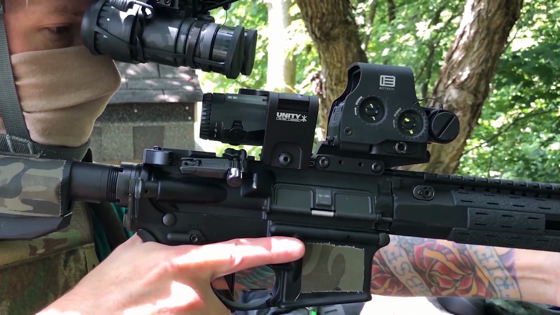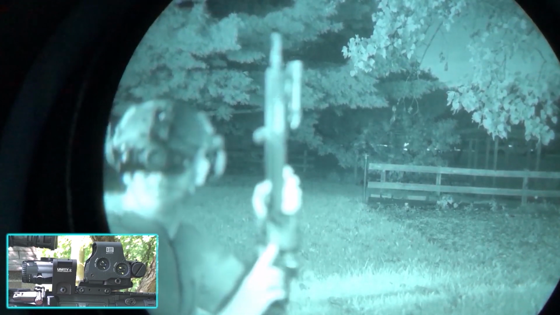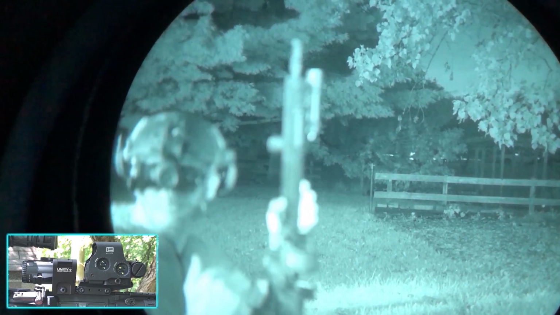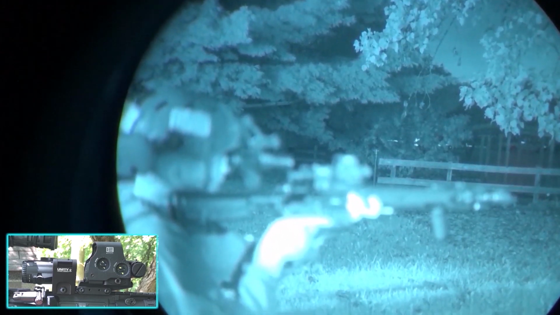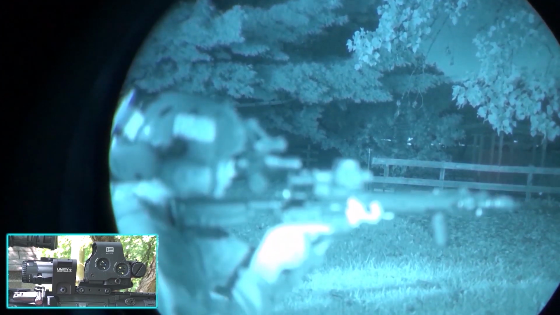Now the EOTech EXPS3 on a Unity riser with the flip-down magnifier from Unity attached, to see if it hinders the nods in any way while mounted. I'm going to see if there's a real big difference between the night vision button on the EXPS and just running it on the lowest setting. First, I'll start with the lowest setting because we can immediately switch it to the night vision. So, move this cord. If I keep hitting down, it actually just disappears. So, I'm going to start clicking up from the bottom.